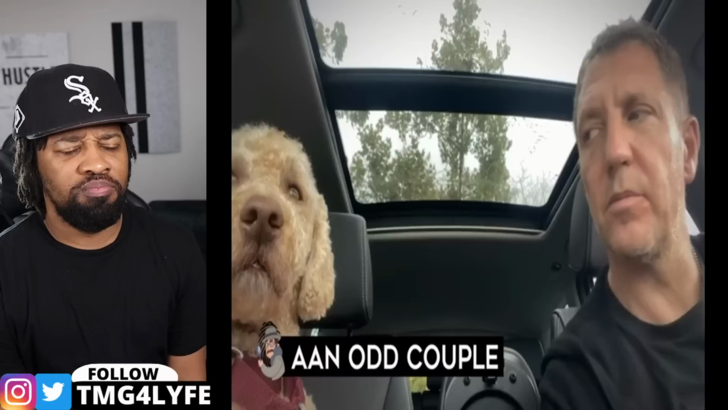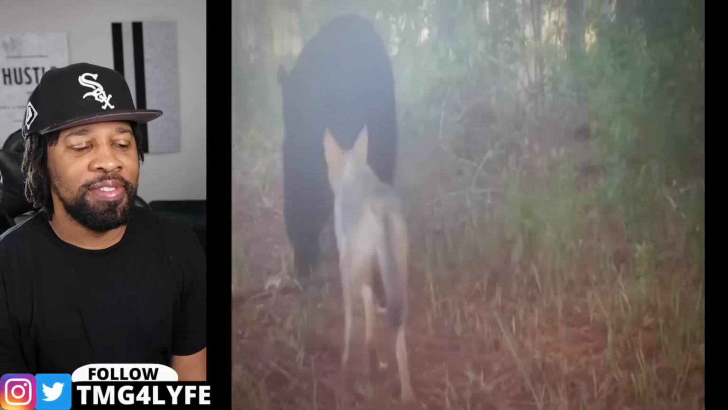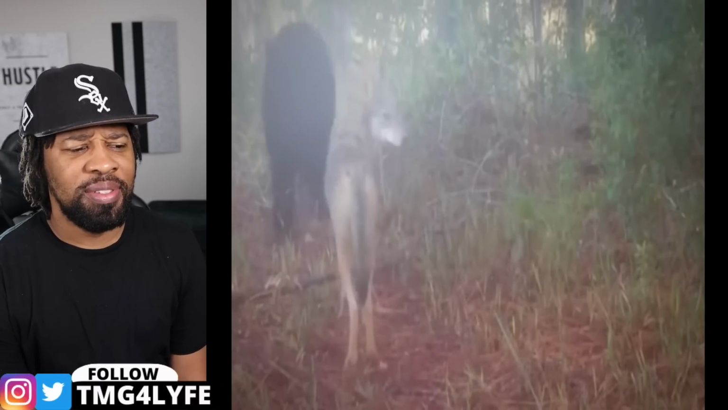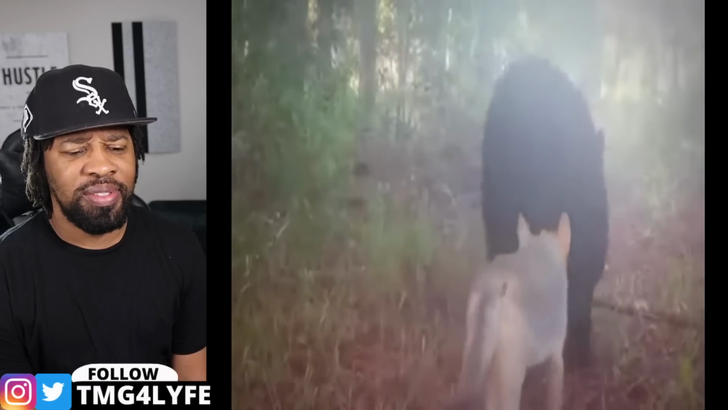An odd couple. Nothing makes time pass by faster than traveling with a buddy, and apparently that counts for the animal kingdom too, as seen by this trail cam footage of a bear and a coyote out on a hike. Mike Keikos owned the camera that caught the surprising moment in a Florida forest.